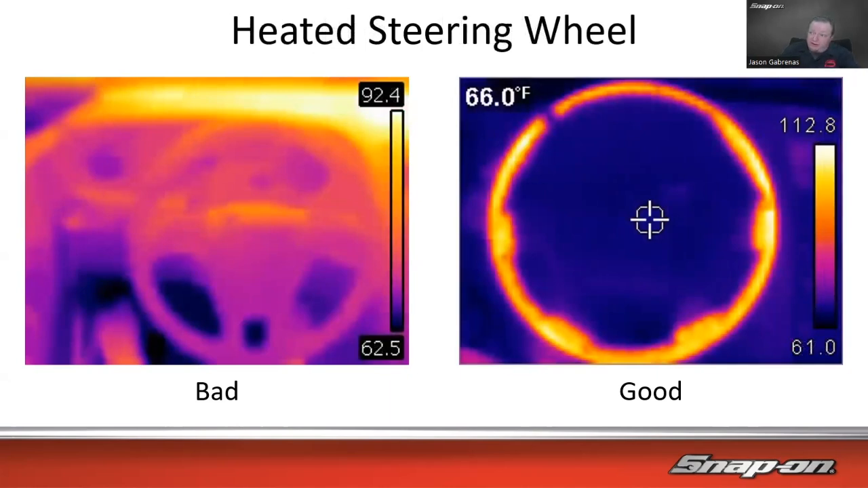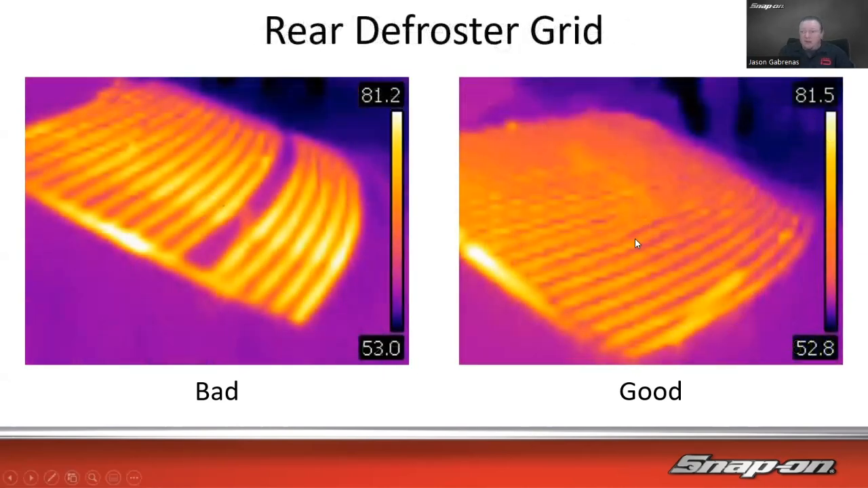First time I rented a car with a heated steering wheel, boy, that was really nice. Coming to a cold steering wheel on a freezing cold day is not fun, but having a nice warm steering wheel, well, that's perfect. Keep those hands nice and toasty. So on the left-hand side, we see it's not working. Right-hand side, we can see plain as day. We got a high temperature ring on the outside. I'm guessing that's where the seam is on the leather there. We got high temperature all the way around. Looks like that is working properly.